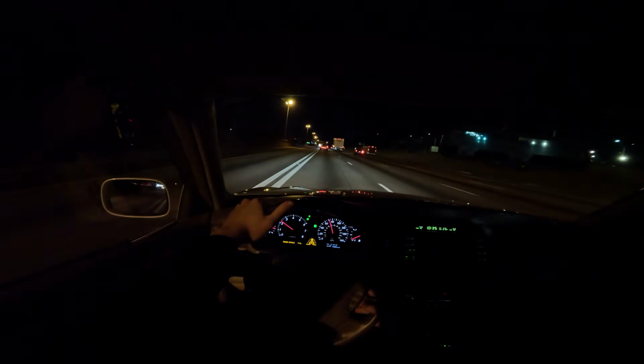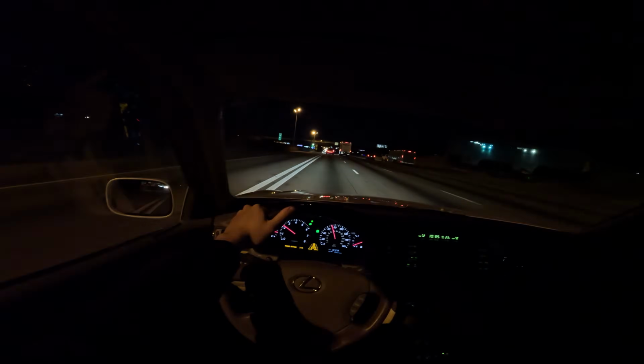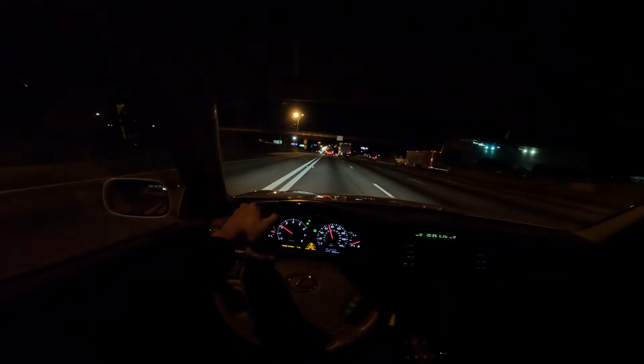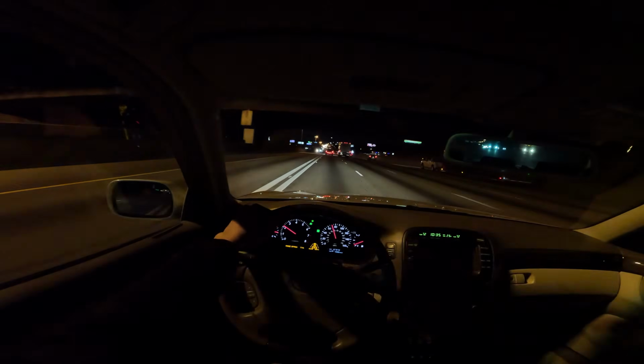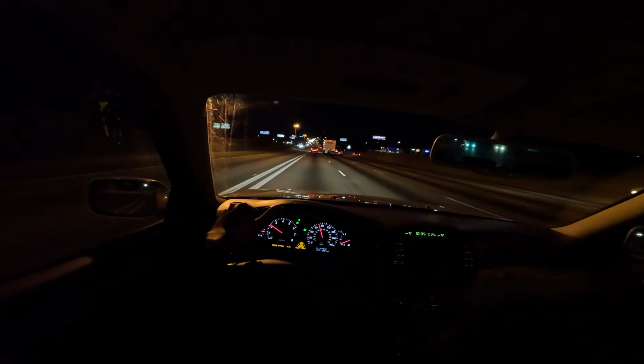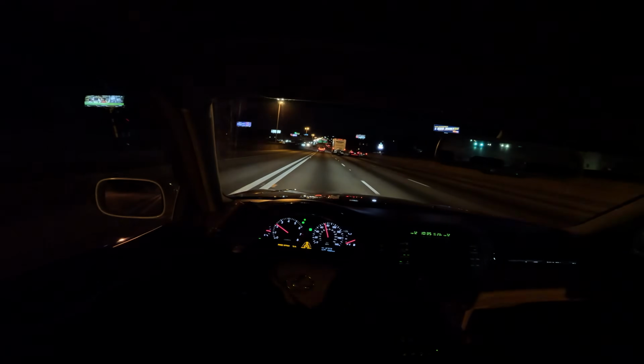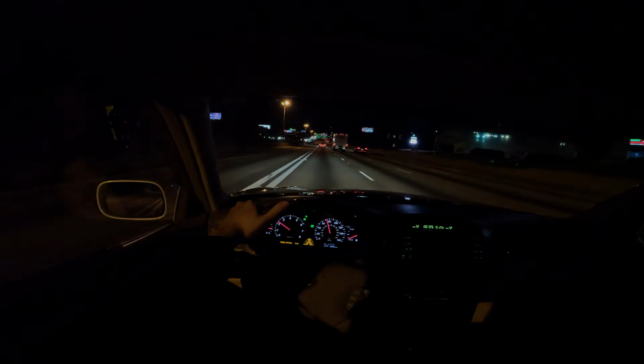Radar cruise control still works great. So I set it to about 80-ish, and I try to keep the distance at about 3 bars. It follows fine. It uses engine braking as a braking, and it will downshift on its own.